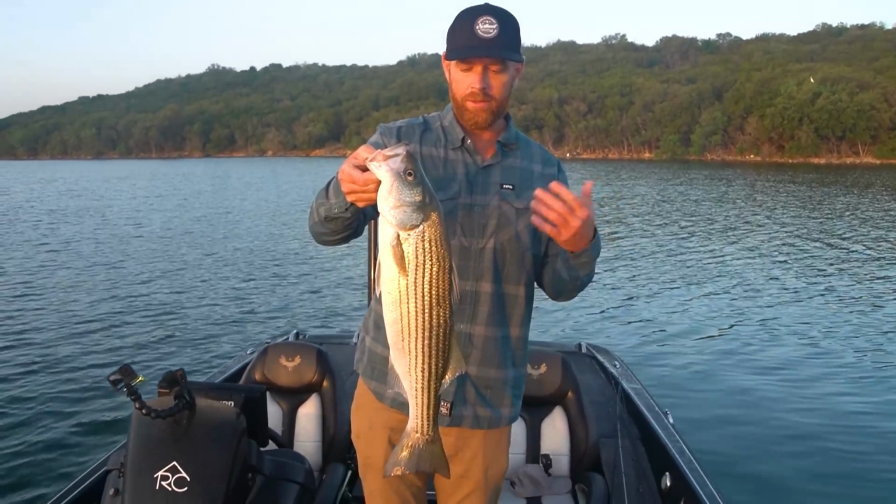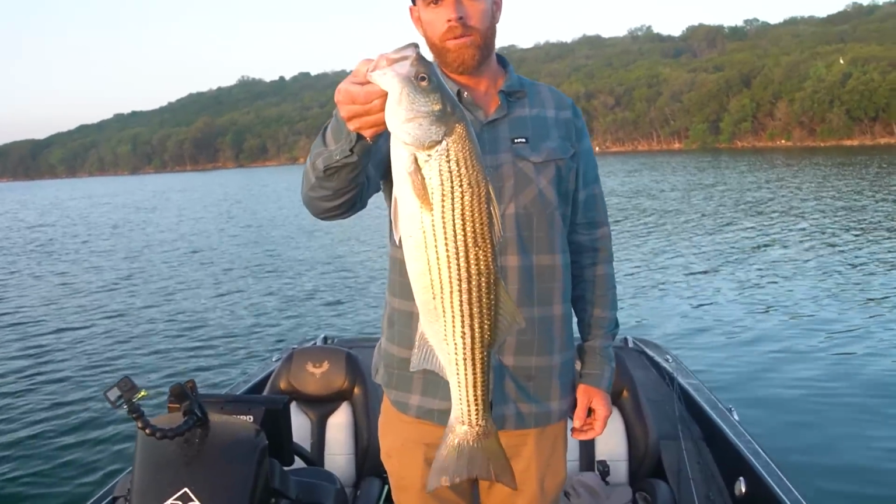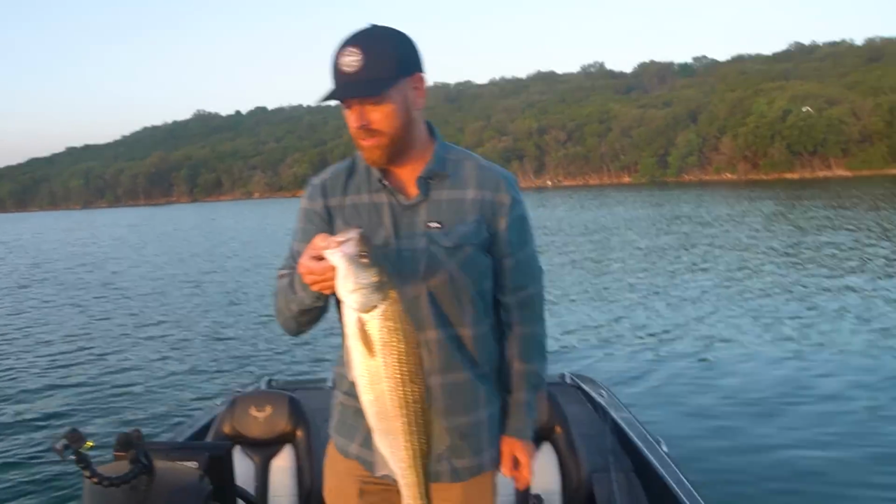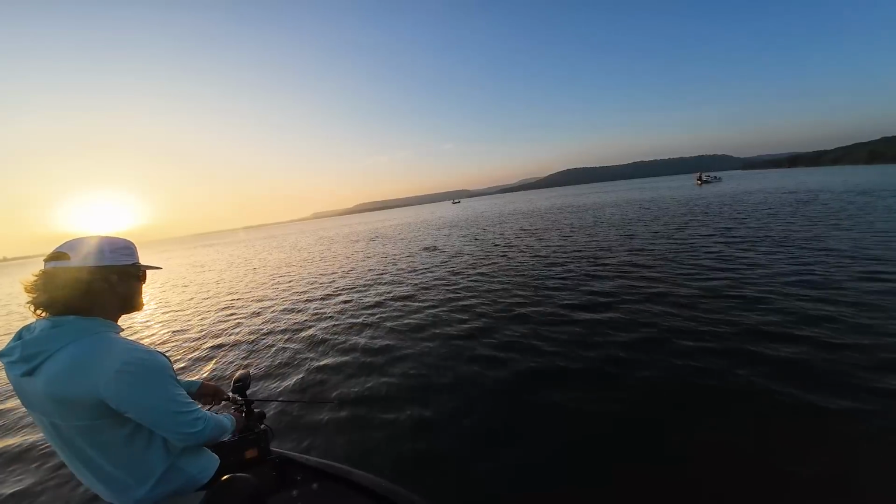I like eating striper. I think they're pretty underrated table fare, and so, yeah, take him home. We got dinner. I mean, really the mission today is bass, largemouth, black bass, but I mean, they're busting over here right now. Like, yeah, let's go get some more. How did he, he went for it like 3 times. Oh, he's on yours.